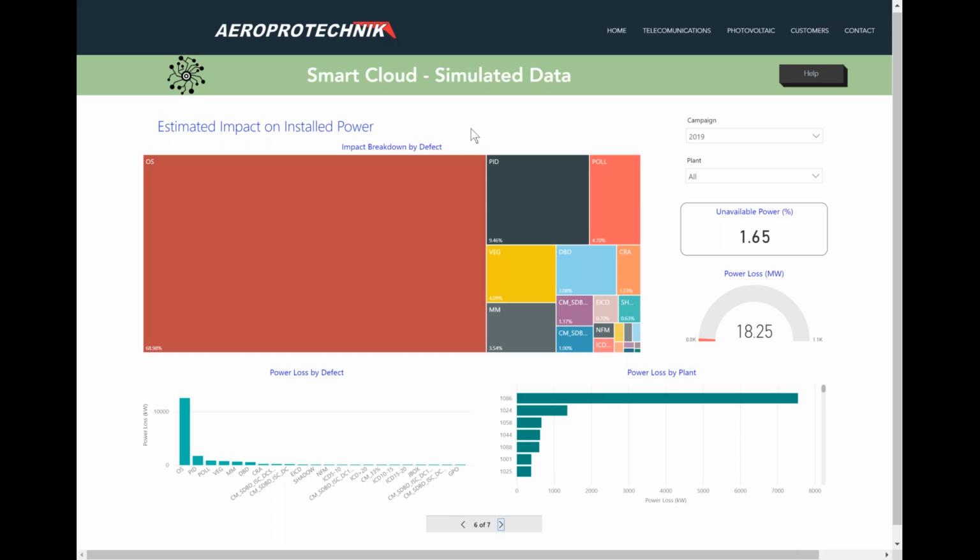So let's, for example, in this case, there are about 18 megawatts unavailable. If you look at this box analytical chart, you get about 68% of the estimated impact coming from open strings, 9.4% from PID, some 4% to 5% from dirtiness in some modules. Vegetation creating shadow in the modules is affecting as well to a certain good extent. Then DBDs and cracks are the last ones.